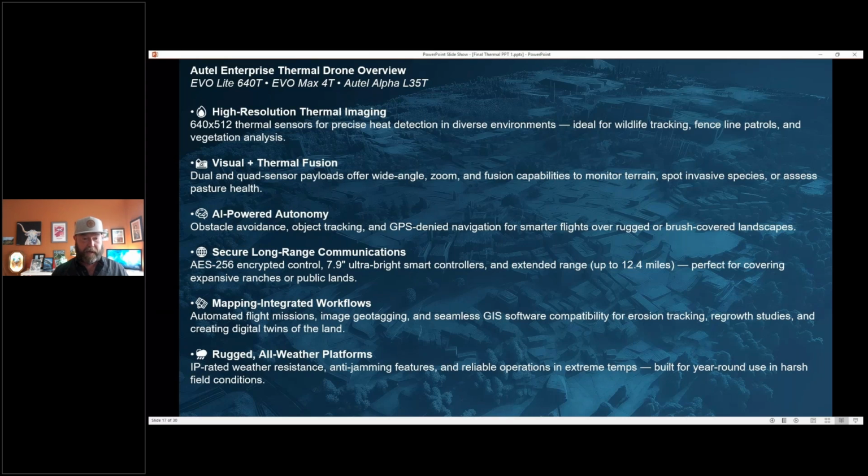As far as being IP rated, weather resistance, there's also anti-jamming features, and they're pretty reliable in hot and cold. Obviously, check which drone you're using to make sure.